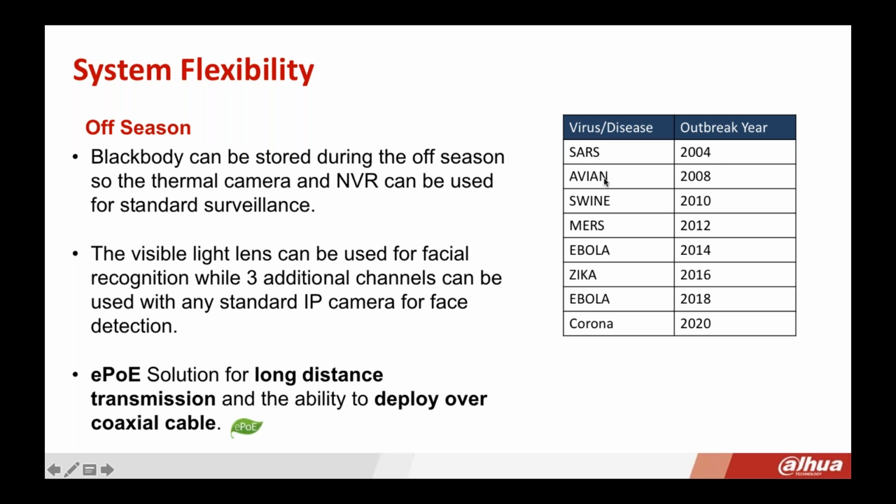It went from SARS to the swine flu in 2010, you have MERS, you have Ebola. Now you have COVID-19. These are all coronaviruses, and so you will be prepared for the next outbreak. But additionally, you can use at least the camera for standard security surveillance if you need to.